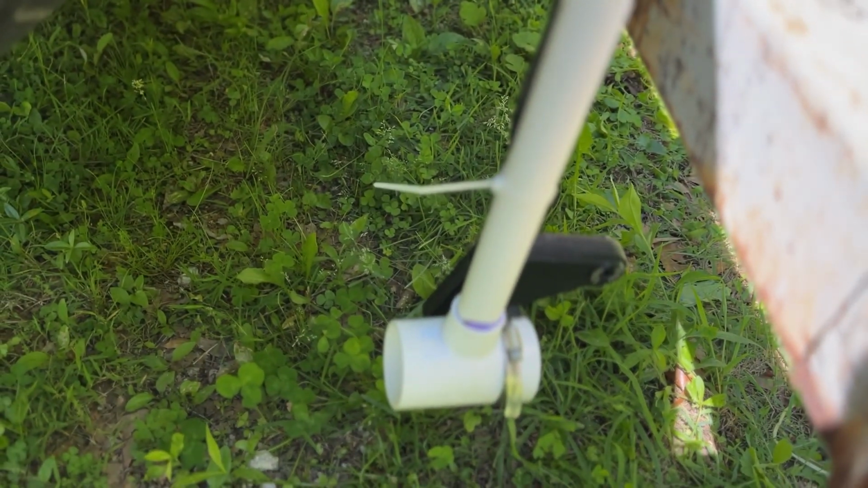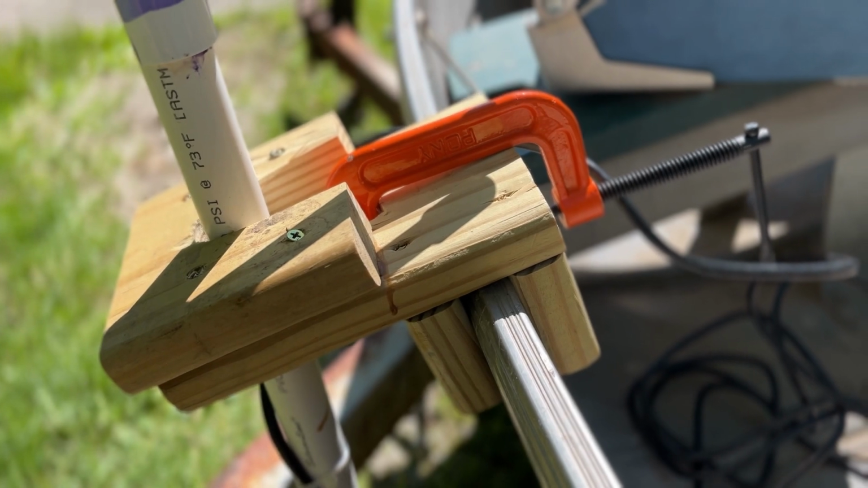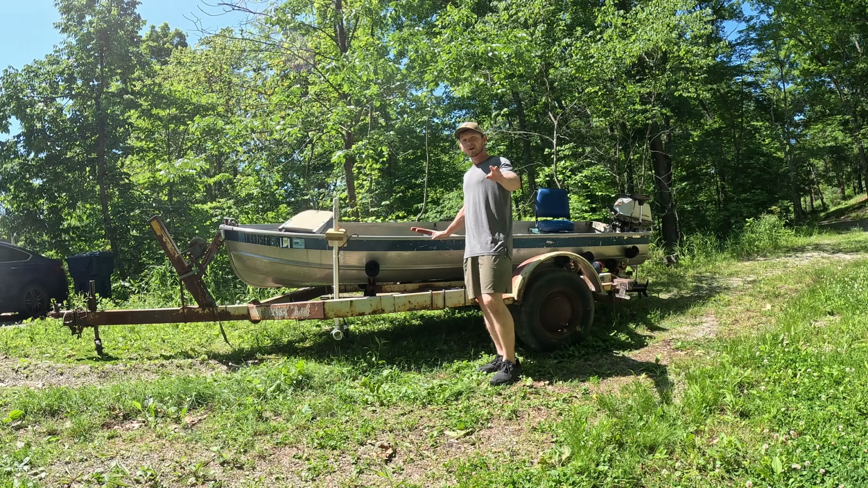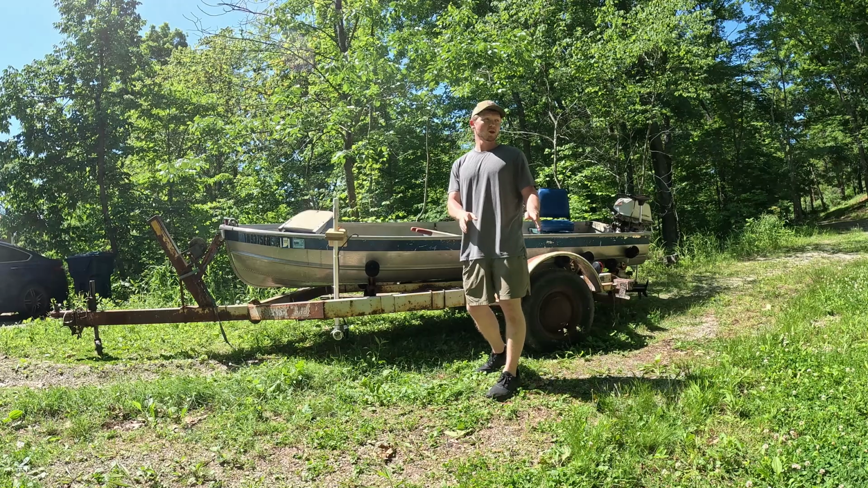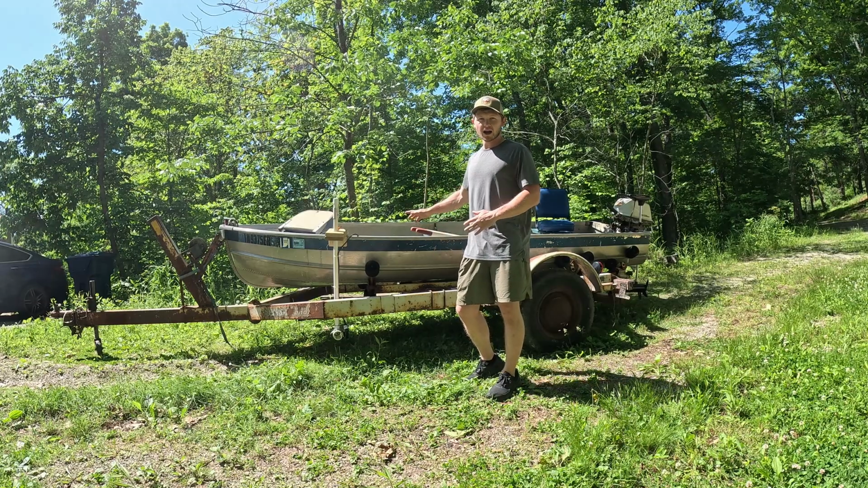PSA, there are almost no good attachments for aluminum boats. I don't have a rail system. I'm not sure how I would mount one. If you know of a way, please comment down below, because we are trying to deck out this boat and make it as functional as possible.